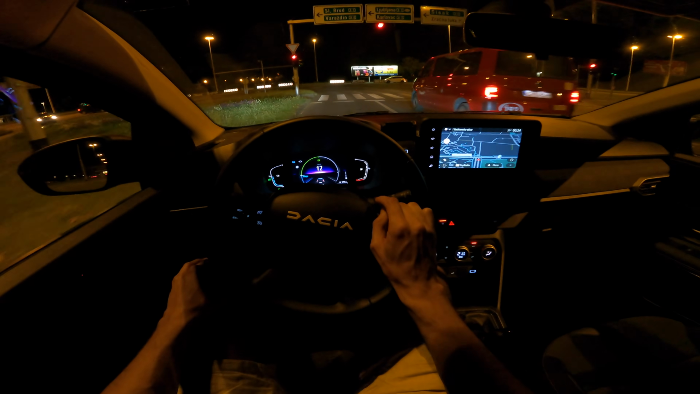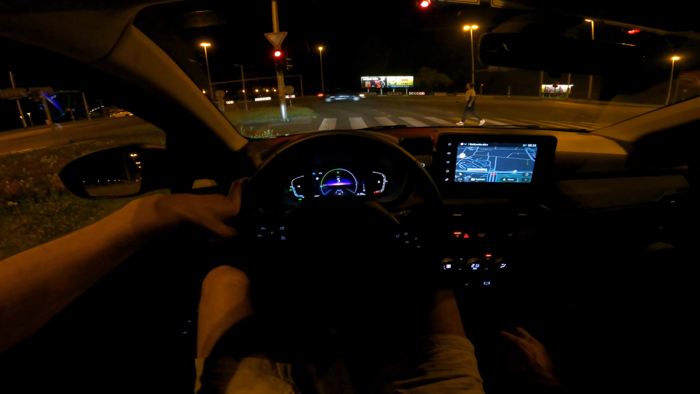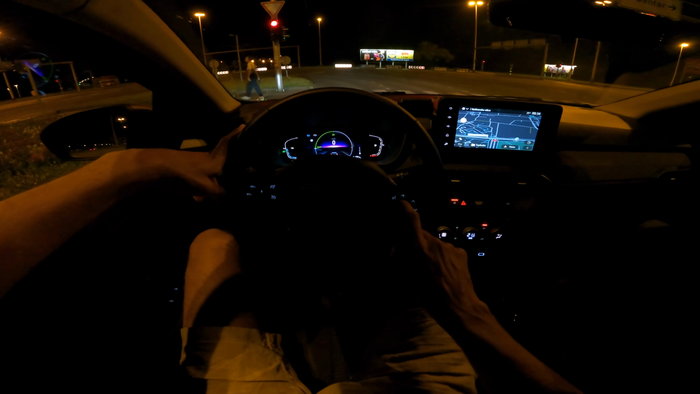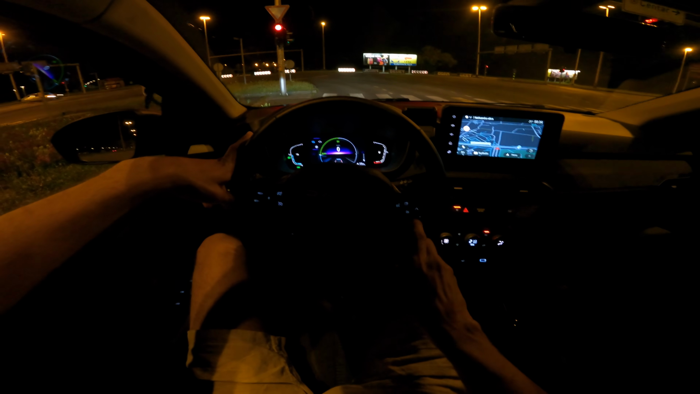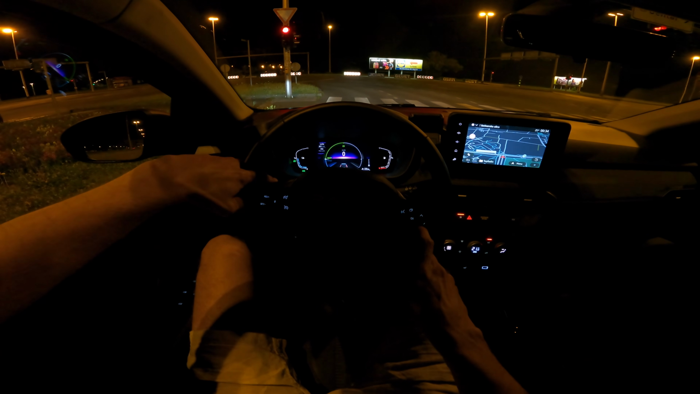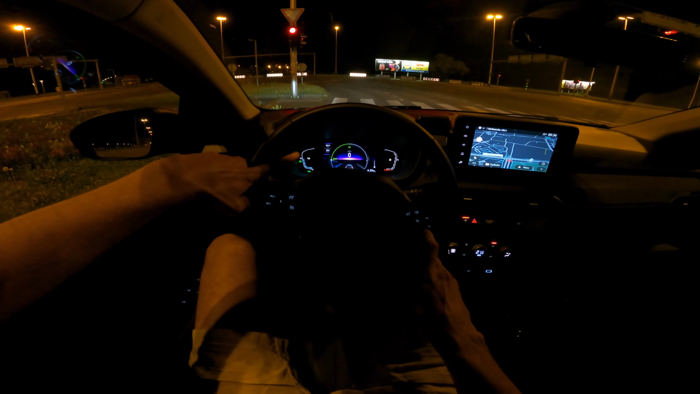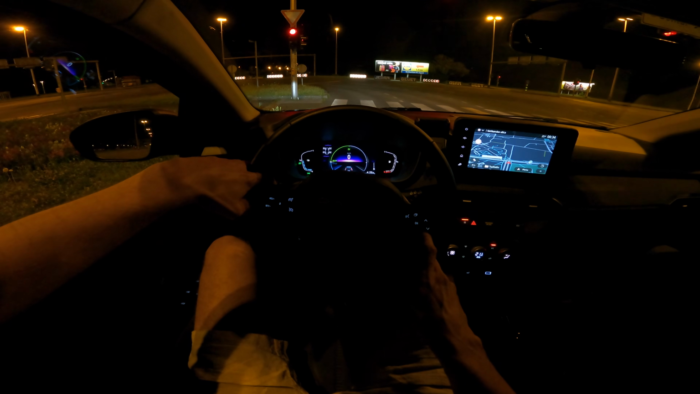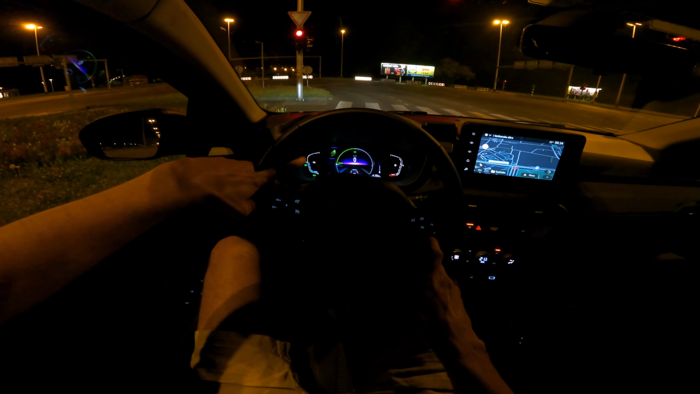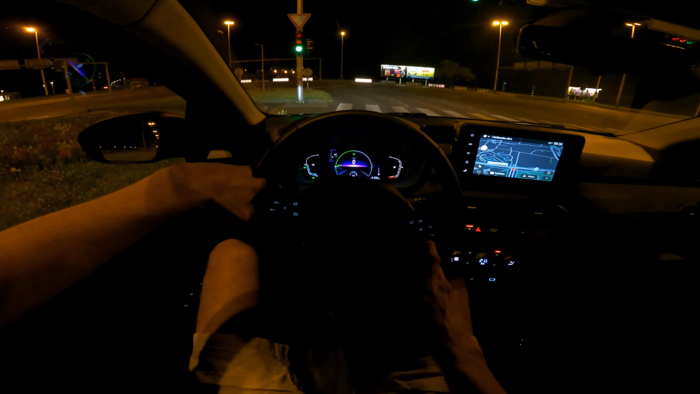There's like 2 more when it's full. That's the most I've seen the battery, so that's that. Now for the displays here, if you press here, you can switch from the power flow to like nothing. You can switch to consumption, so you have the average and the current. You can see the odometer, average speed, the tire pressure, and how green you're driving. The leaf gets bigger and greener, or smaller.